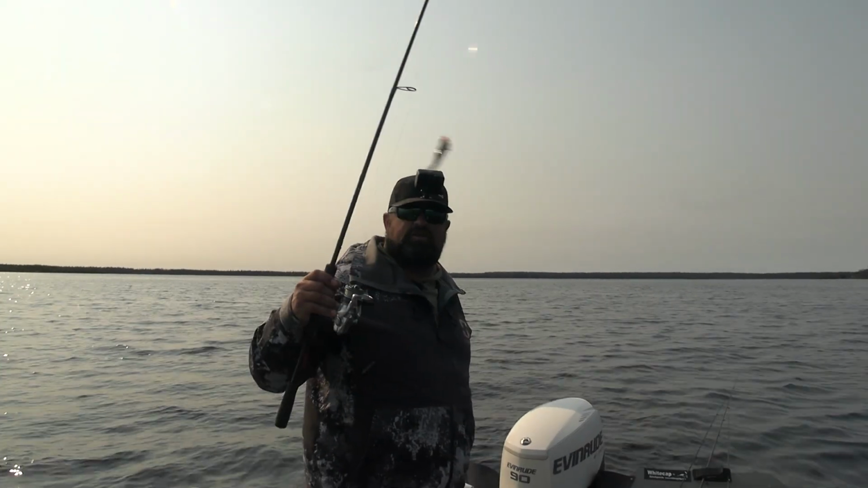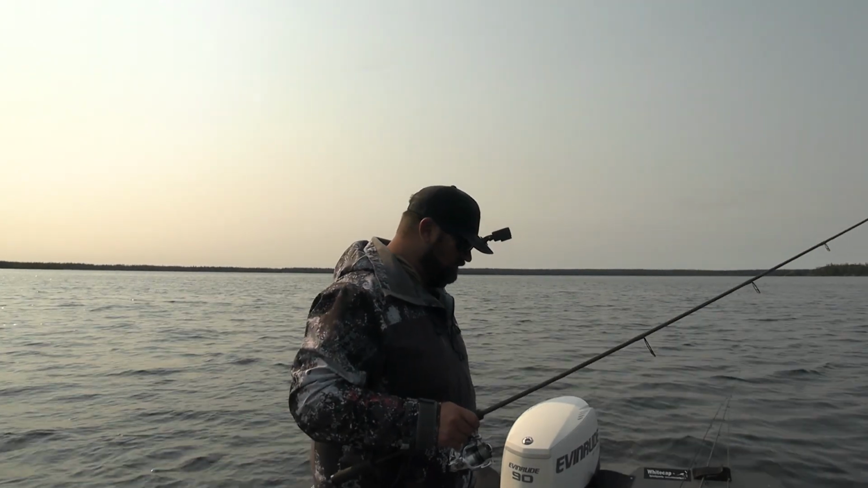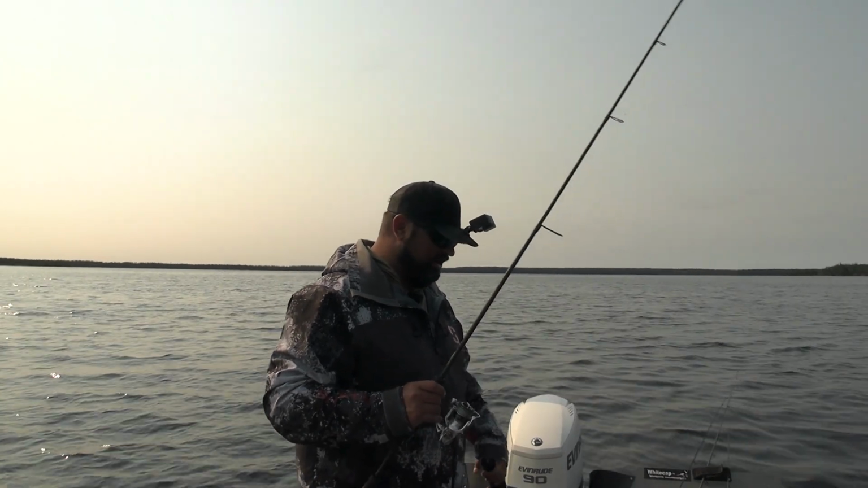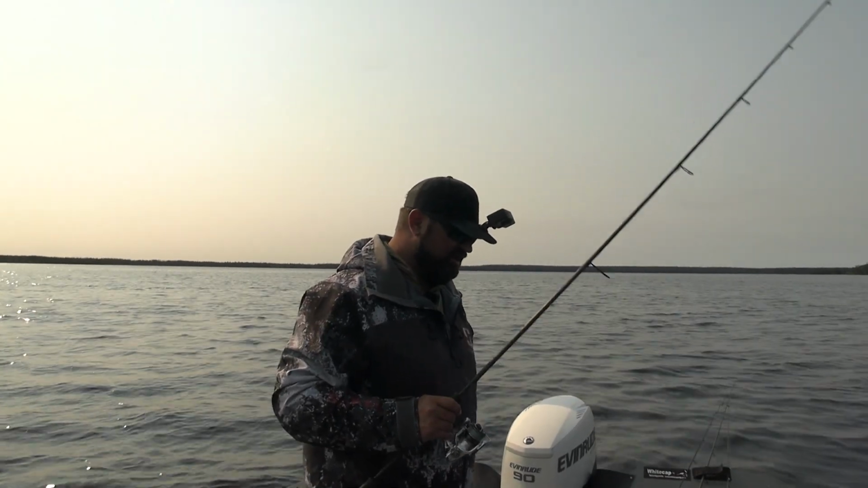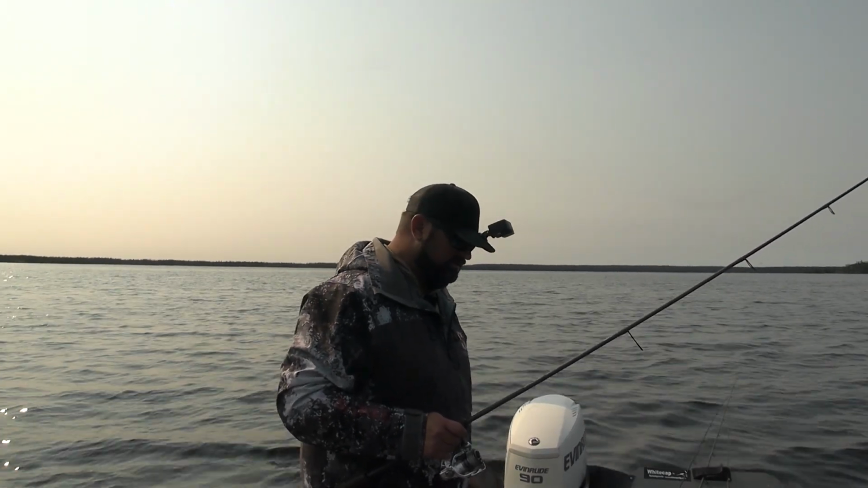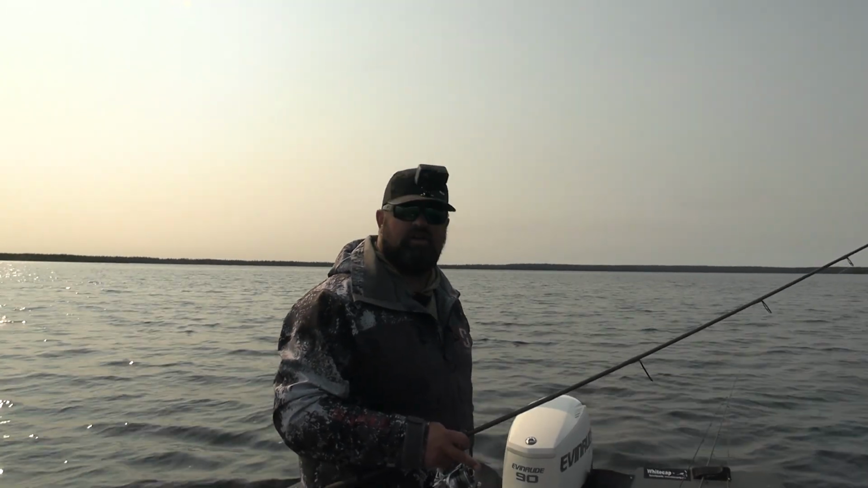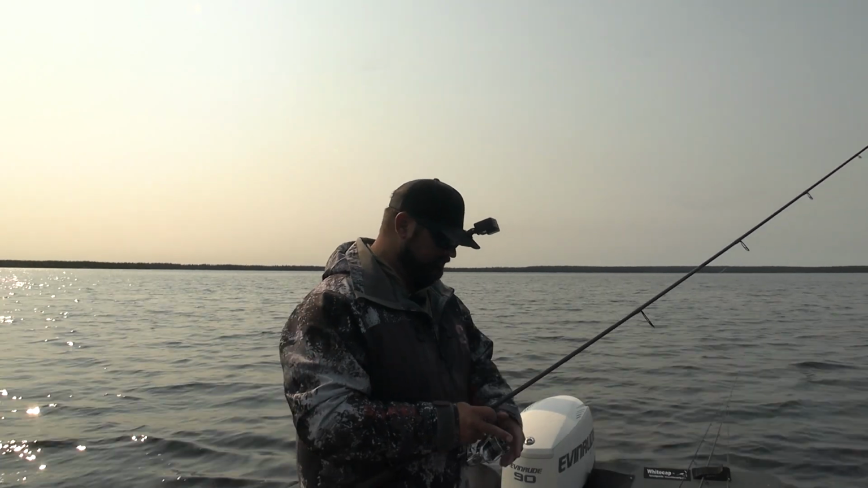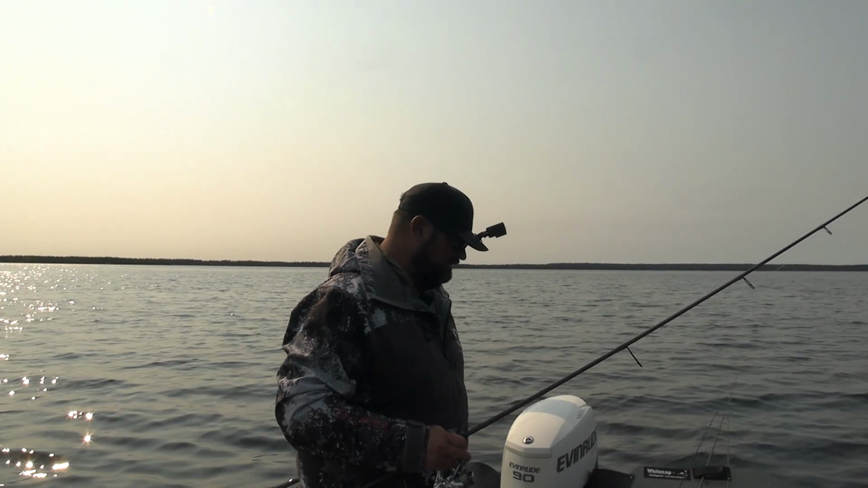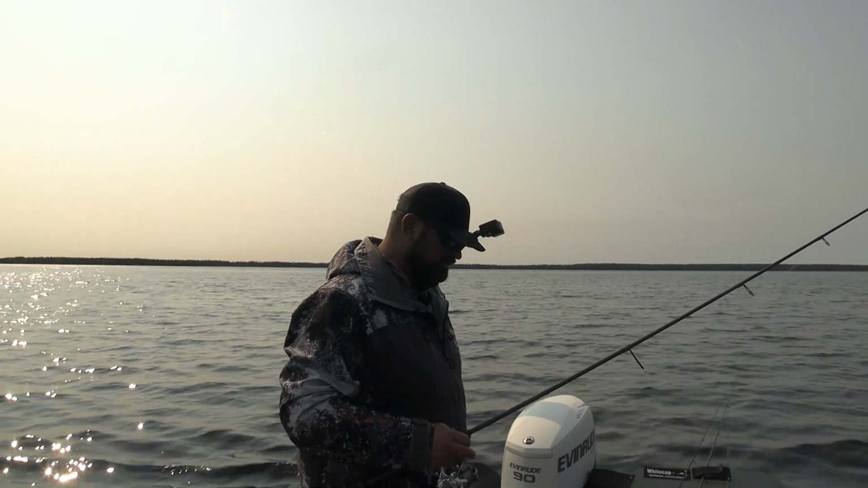Starting with a jig and a minnow. We'll probably switch around a fair bit. Jig and minnow, jig and leech. Right now I'm using a 3/8 ounce jig. Probably switch to a quarter here at some point, a little bit too. I think the target today is really gonna be bait all day, I really do. I haven't had a full bait day of fishing for a long time. As much as that hyper rattle is just calling my name right now, we're gonna hold off a little bit.